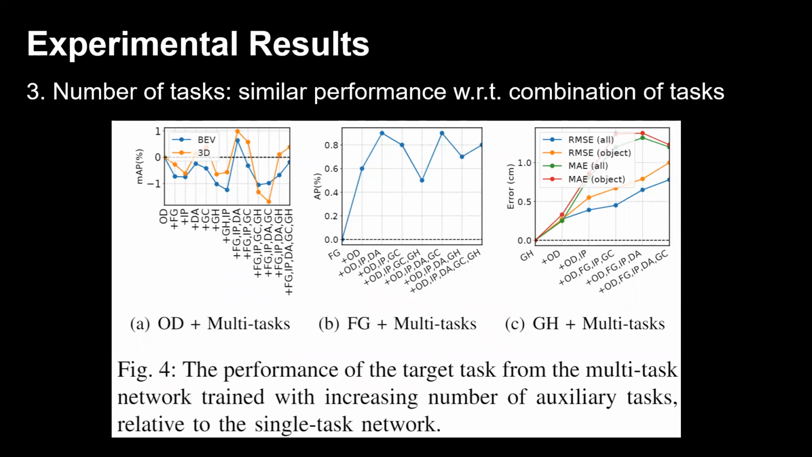Next, we study the impact of task combinations in LidarMTL on the single task performance. As an example, the figures here report the performance of object detection, foreground classification, and ground height estimation when jointly trained with other tasks. Only small differences have been observed with a variety of task combinations, indicating that LidarMTL is robust against the task combinations.